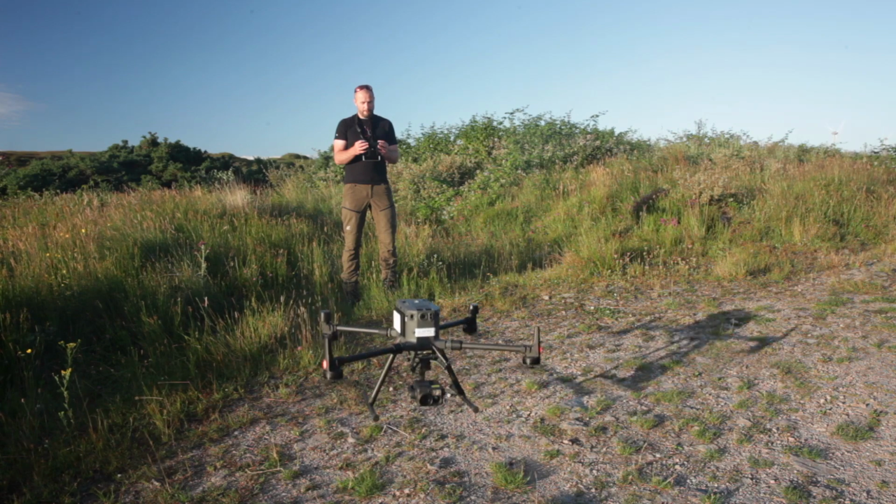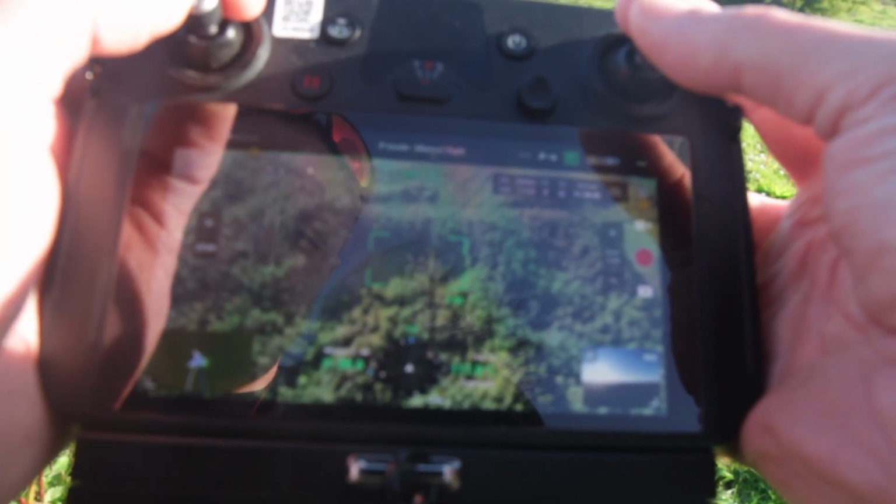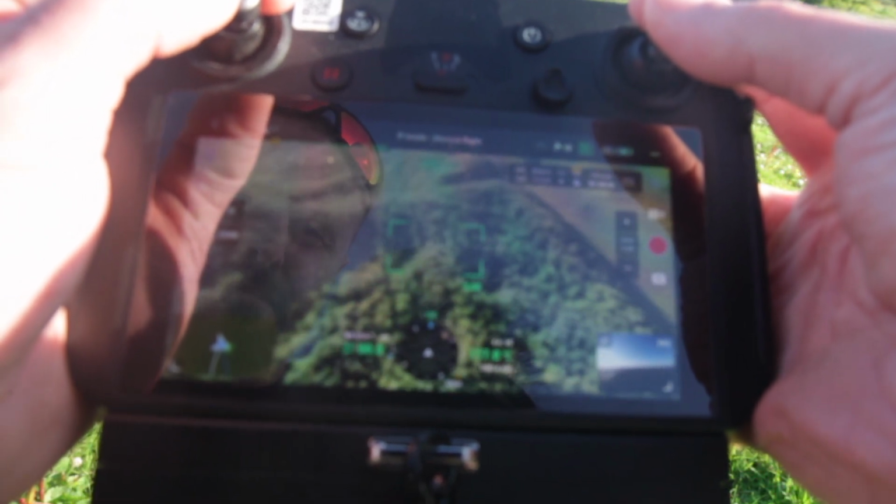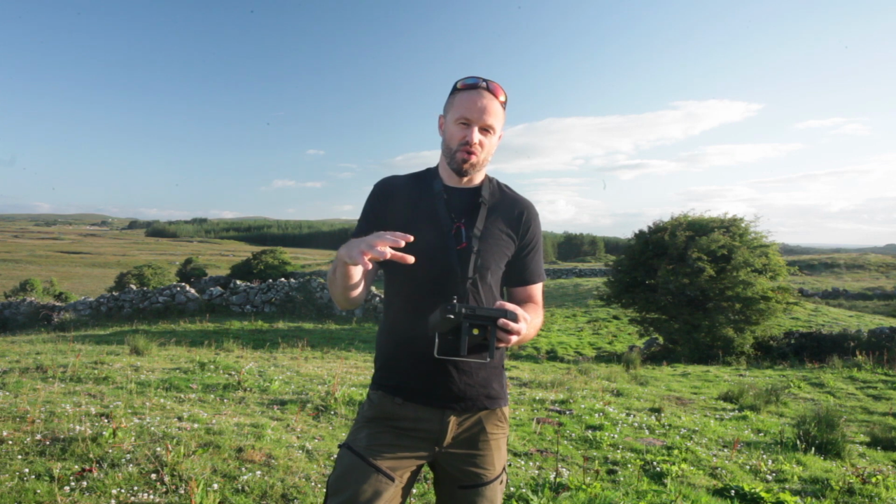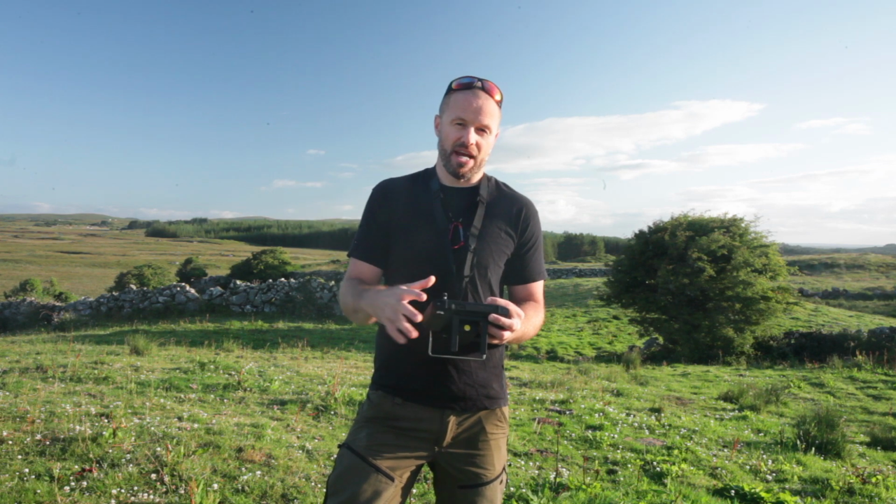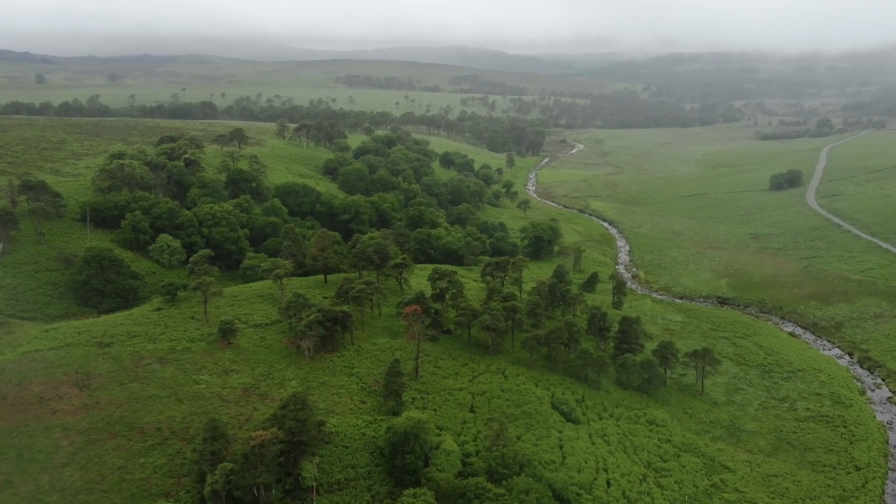We can take two approaches. We can fly the drone over the survey area manually, looking for a heat signal or anything that would indicate a bird or something of interest, or we can program the mission to the drone so that it flies over that area and captures in thermal and a normal image of the search area.